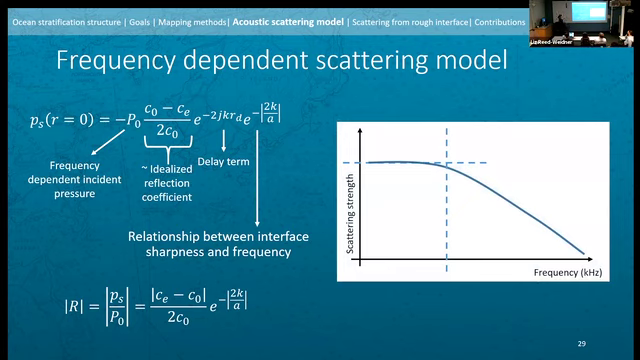So we define A, the sharpness of this interface. If this exponential is close to 0, this whole term goes to 1, and all we have left is our sound speed term. That defines the maximum scattered pressure level that we could possibly have from this interface. When does that happen? That happens when we have really, really low frequencies, when the wavelength is significantly longer than the interface itself. So I hope that answers your question, Jamie.